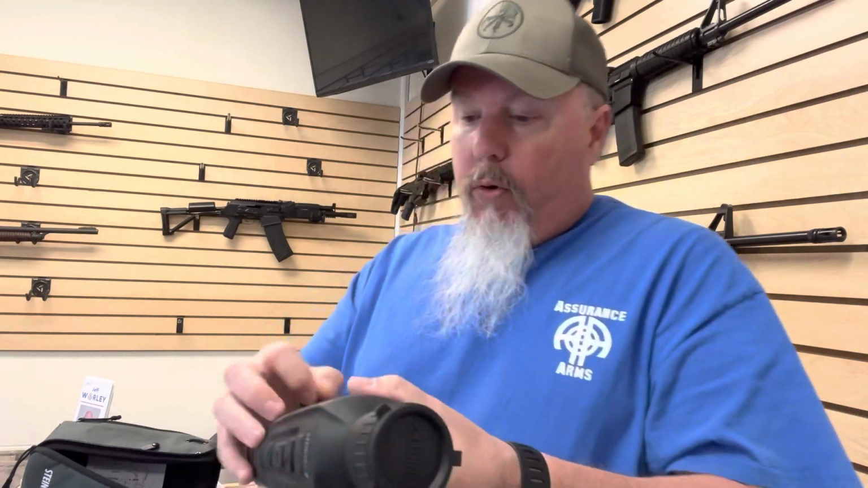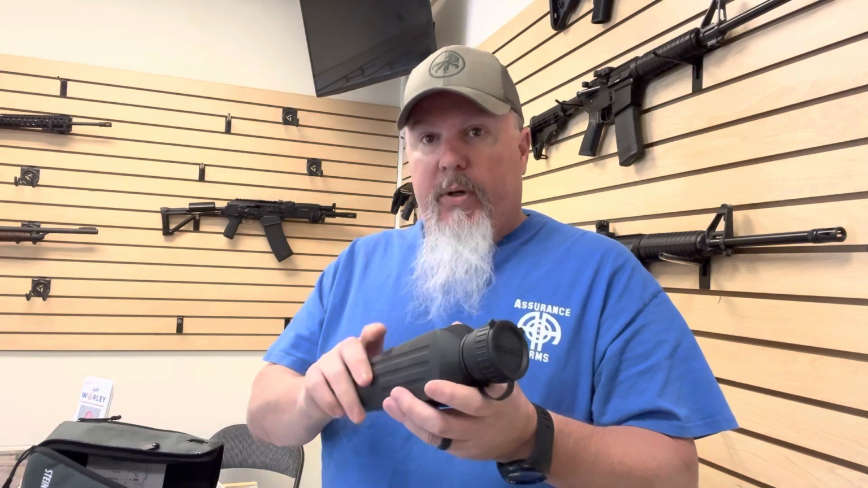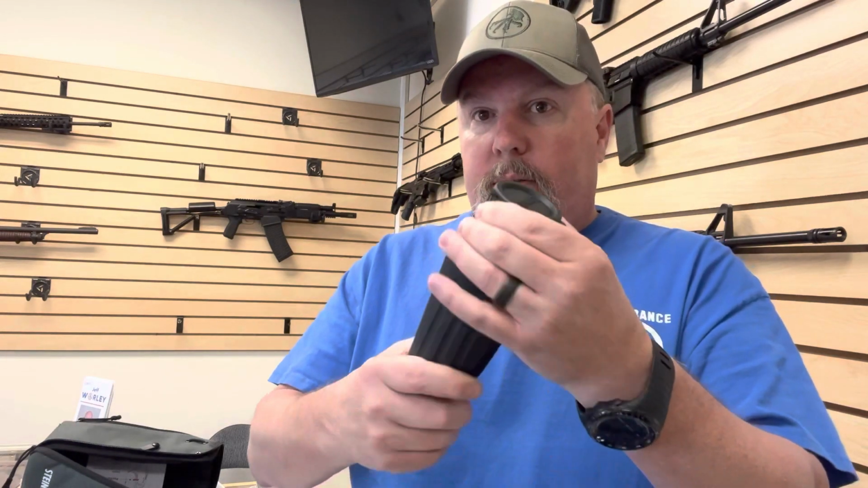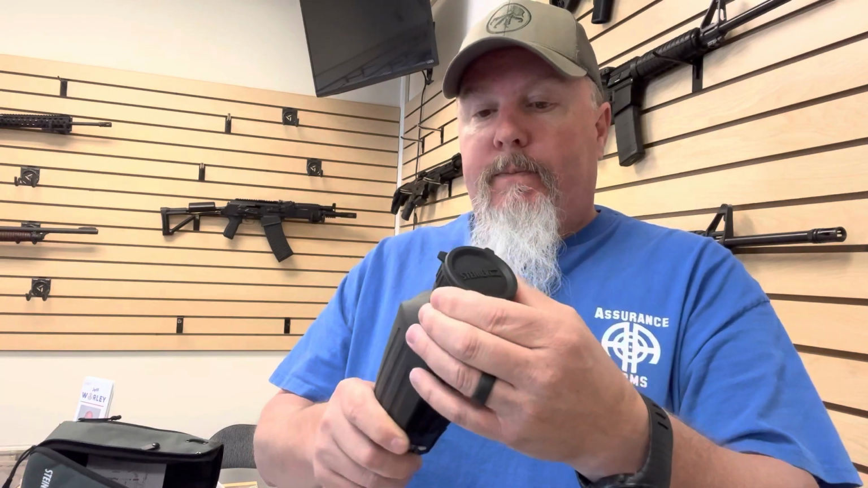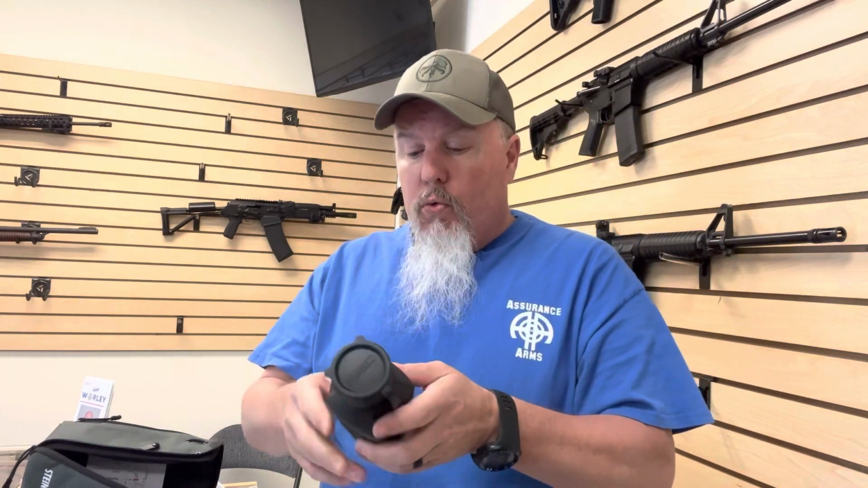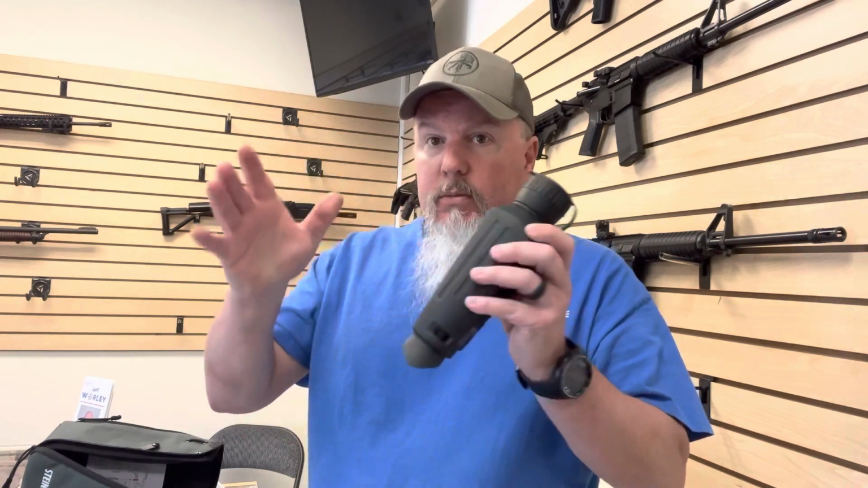That also has a port where if you wanted to connect it to a laptop or a computer of some type, you could. This has the ability to take video. It has the ability to take still photographs. You can adjust the focus. It has several different settings on there. I never really did get into all the settings on it, but it has the usual different color palettes you can use.